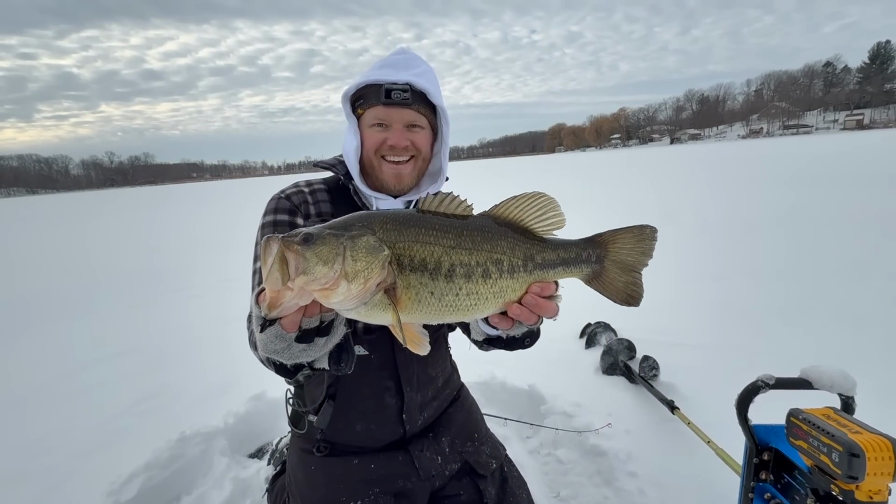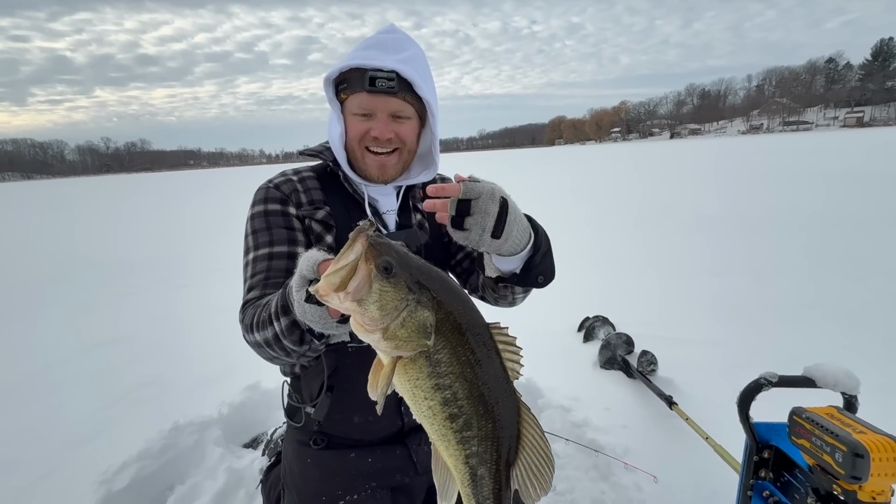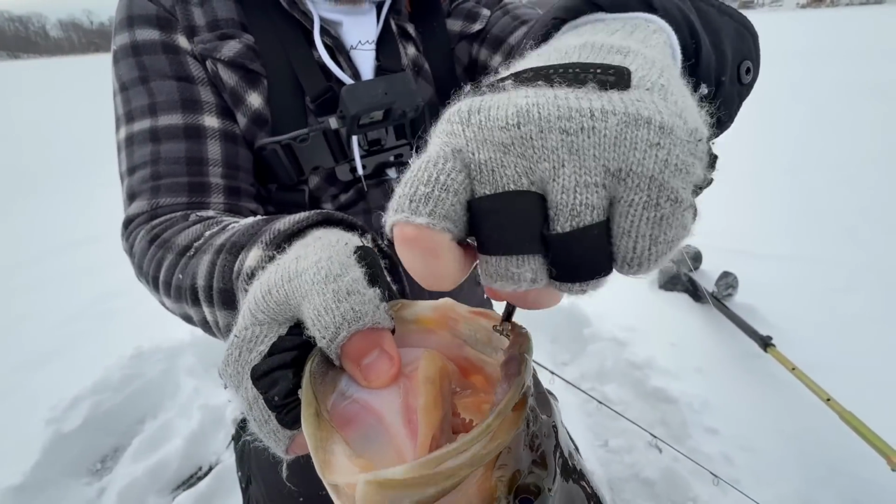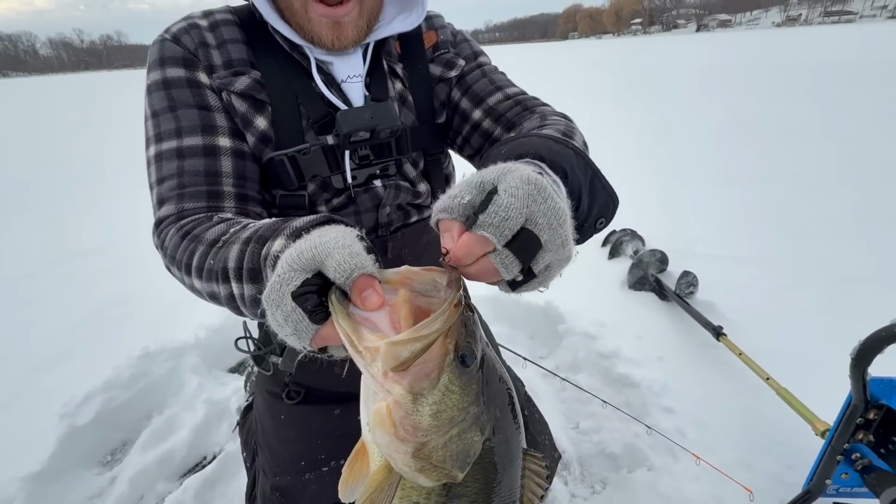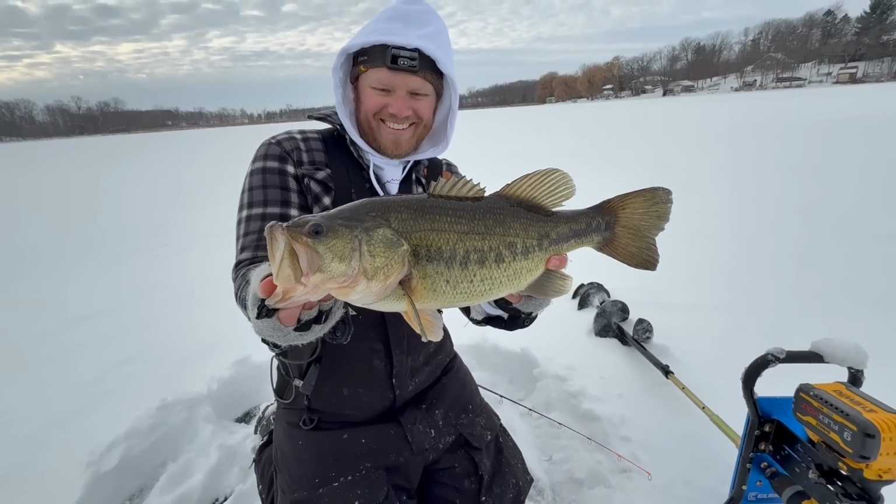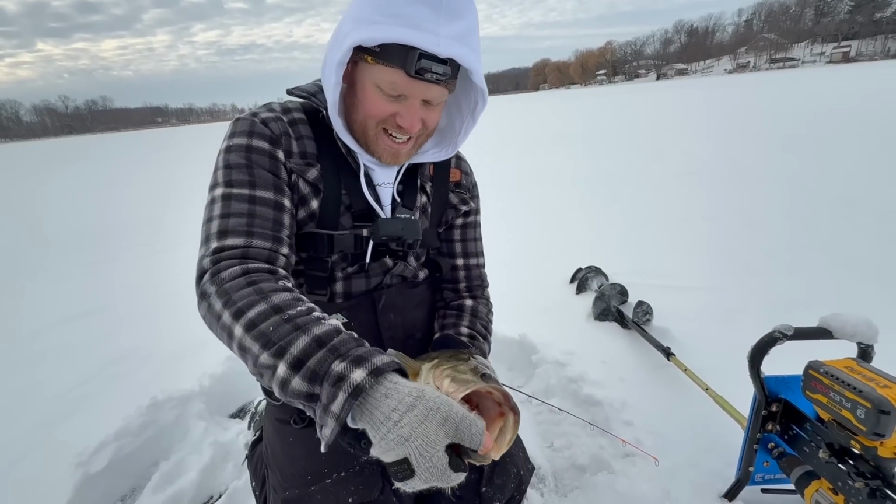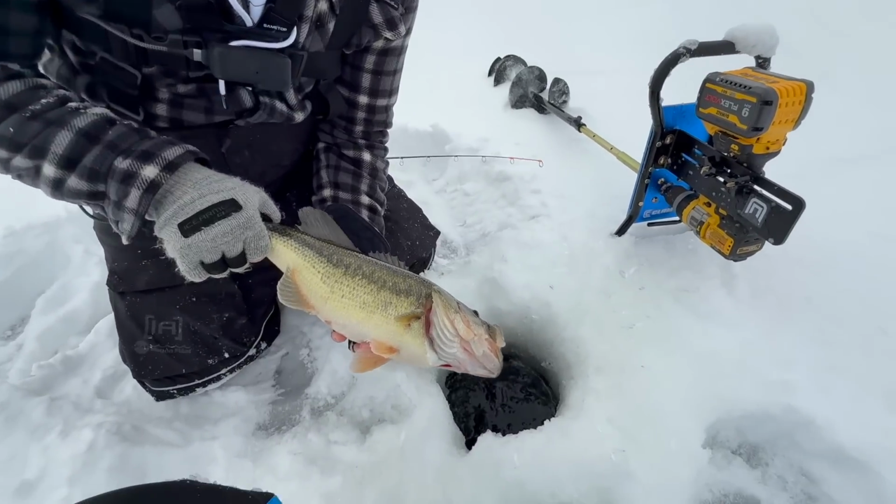Just scored a huge largie on a pinhead. Oh, reverse wonderbread. It came in and just sucked it down. Not a crappie, but it was pretty exciting. That's a pretty good one, though. All I heard was big. Well, I set the hook and it was just solid. Oh, dude, geez. But yeah, let it go.